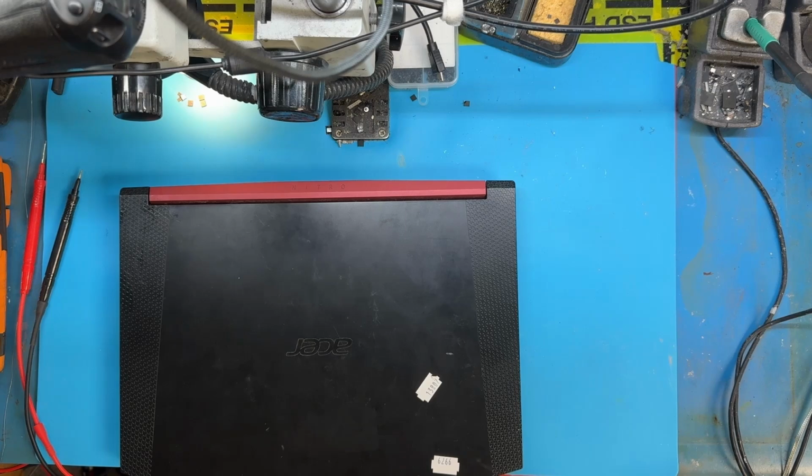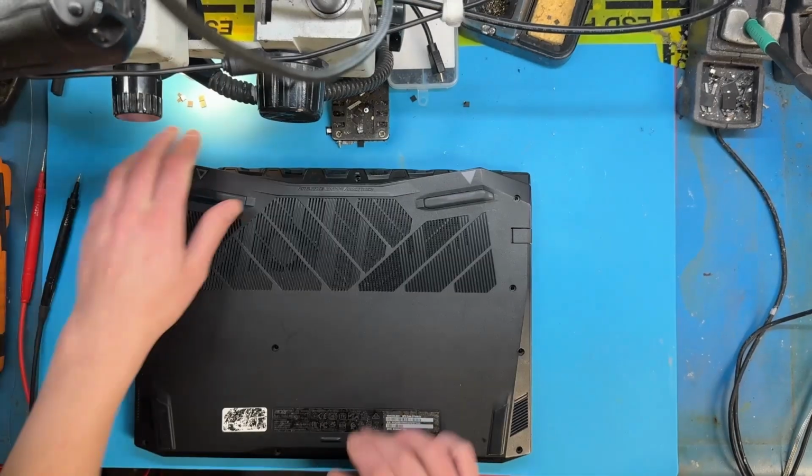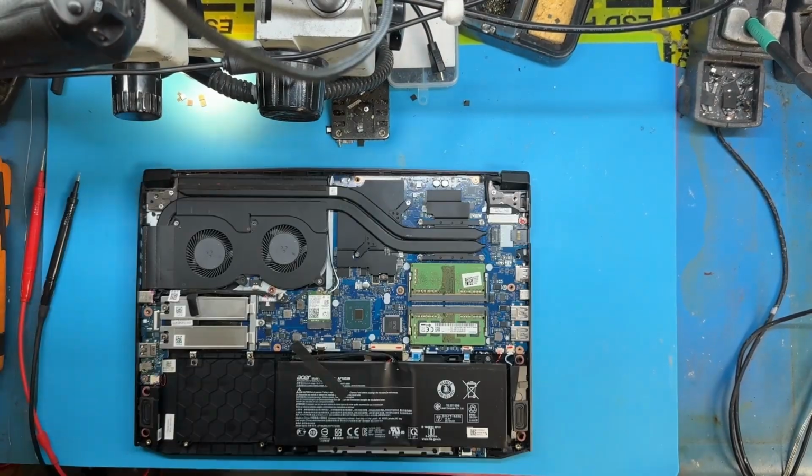Hello. Today we are looking at this Acer Nitro that's been sent in for repair. It has no power. When you plug the charger in, the light on the charger turns off. This means there's probably a short on the board, just like almost every other Acer Nitro we get for repair. It's probably on the 19-volt rail. Let's start by finding that.